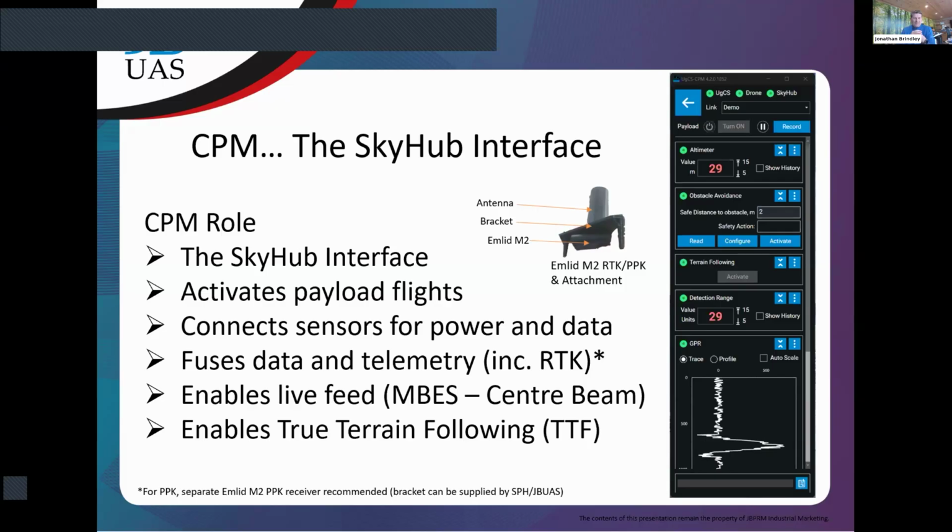The CPM also provides you with live feed. So in the MBES's case, we get the center beam single figure, and we then bring that back, and that's what you see in your CPM. So instead of seeing a GPR here on the right-hand side when you're flying, you would see the figure for the depth from the center beam. And also CPM is enabling the true terrain following algorithm, so it's also managing that as well.